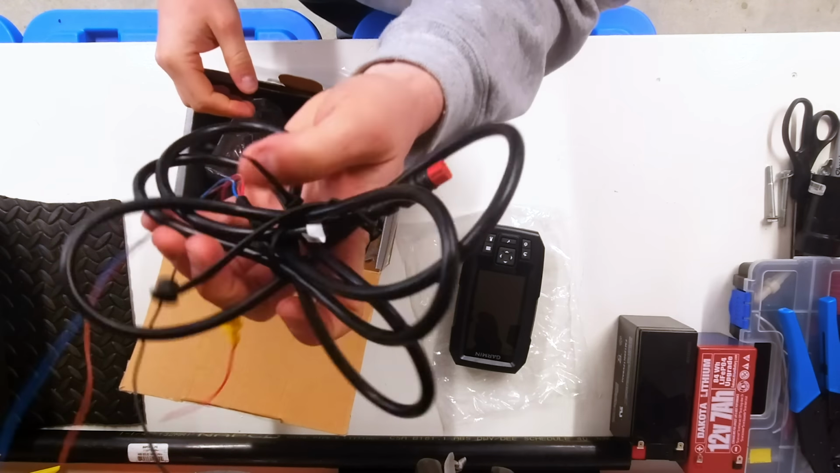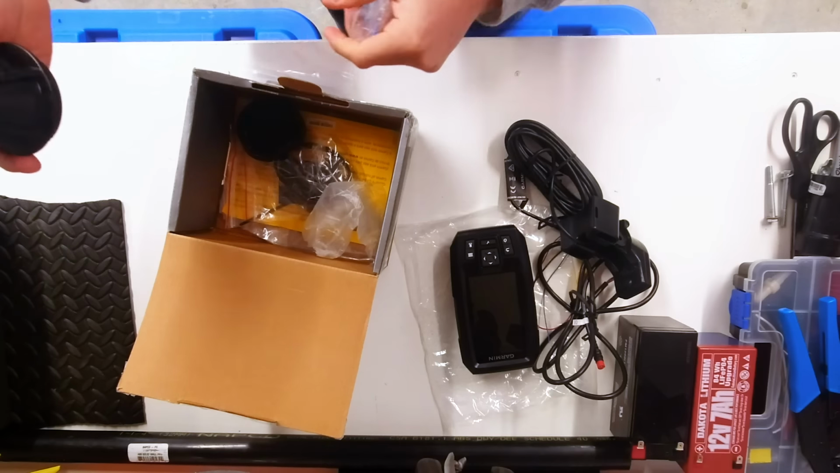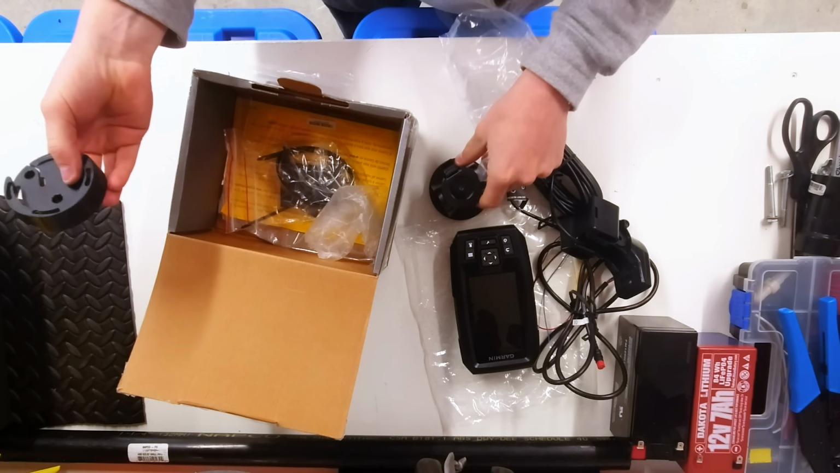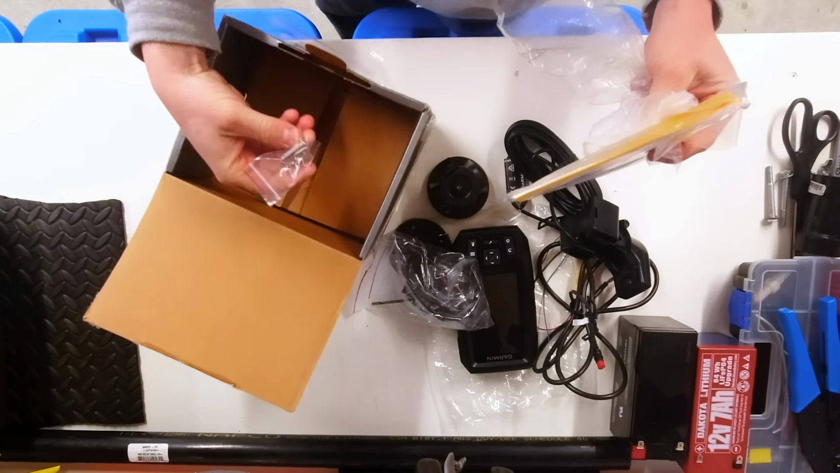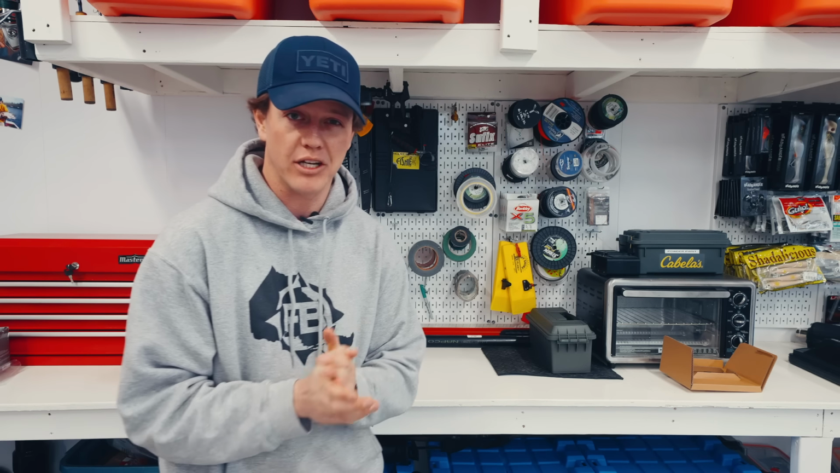We've got power cord, the transducer bracket. I think this is what the fish finder attaches into. This is the base plate for it. Instructions, some screws. We don't need any of that. Most of the stuff that we're gonna use for this build right now, you can pick up at Princess Auto.